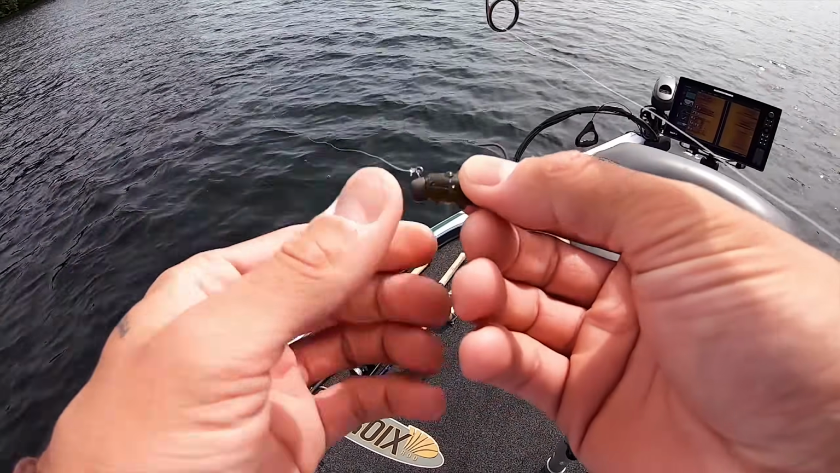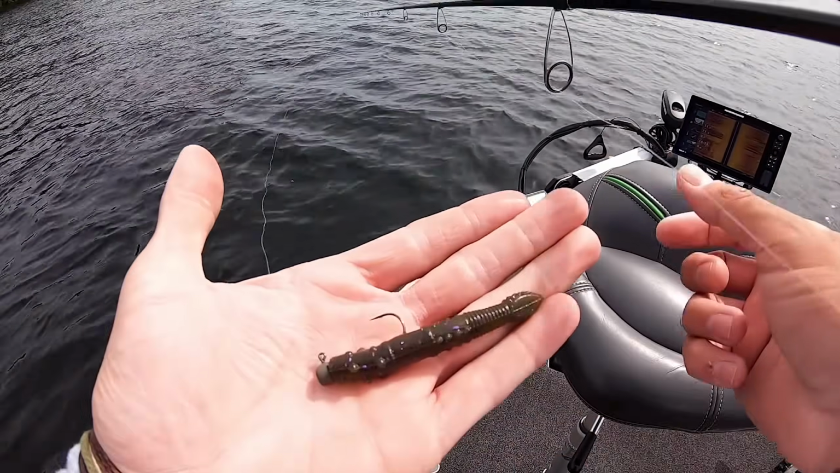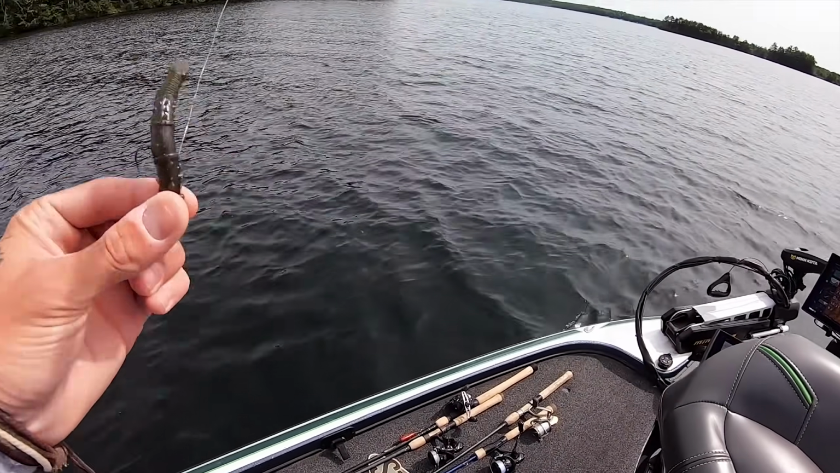All right, guys, my jig, 10th ounce. This is 8-pound fluorocarbon leader. And obviously the hammer stick. This is how I have it rigged. And when it's sitting in the water, it's bouncing along the bottom like this.